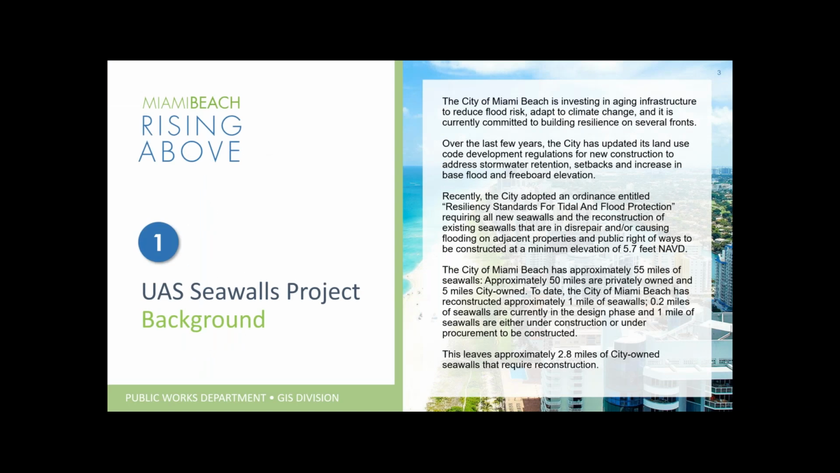So a little bit of background. The city of Miami Beach has always been investing in aging infrastructure to reduce flood risks and also adapting to climate change. And we've been committed to building resilience on several fronts. Over the last few years, the city has updated its land use code development regulations for new construction in order to address stormwater retention, setbacks, and increased base flood and freeboard elevation.